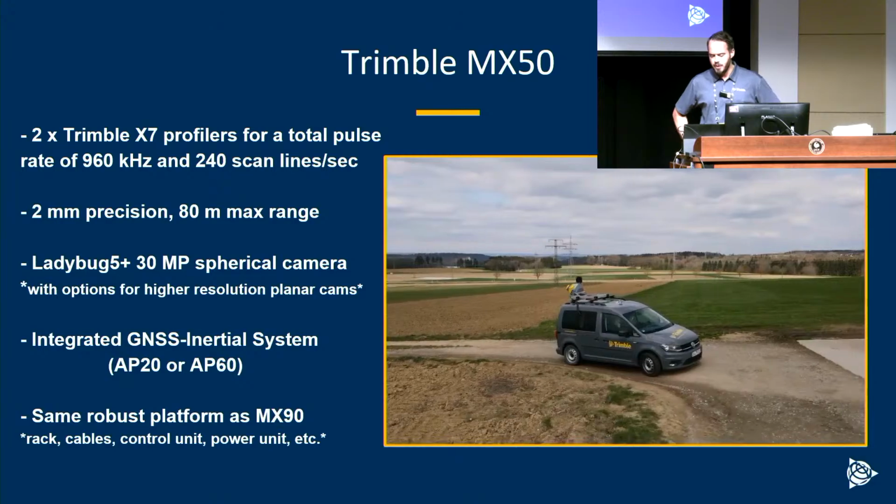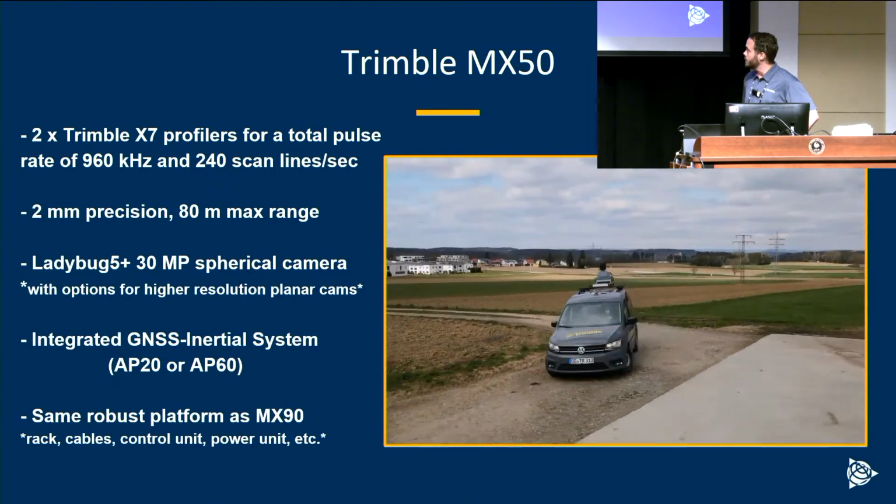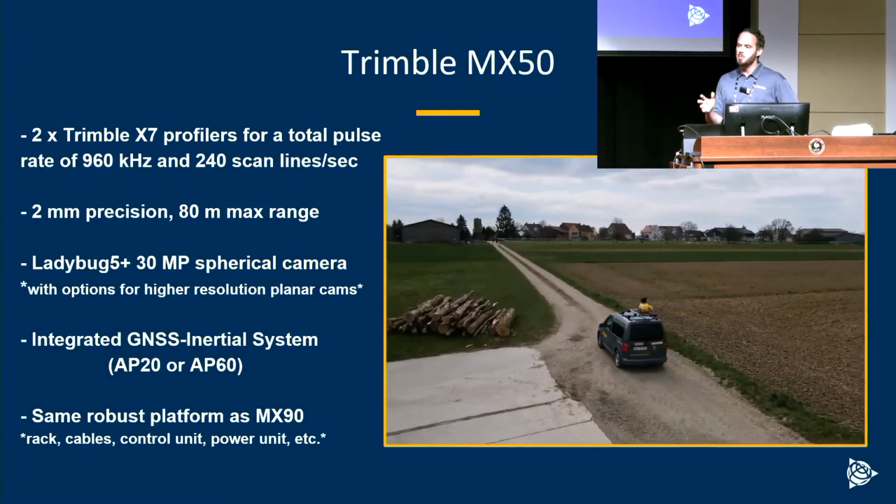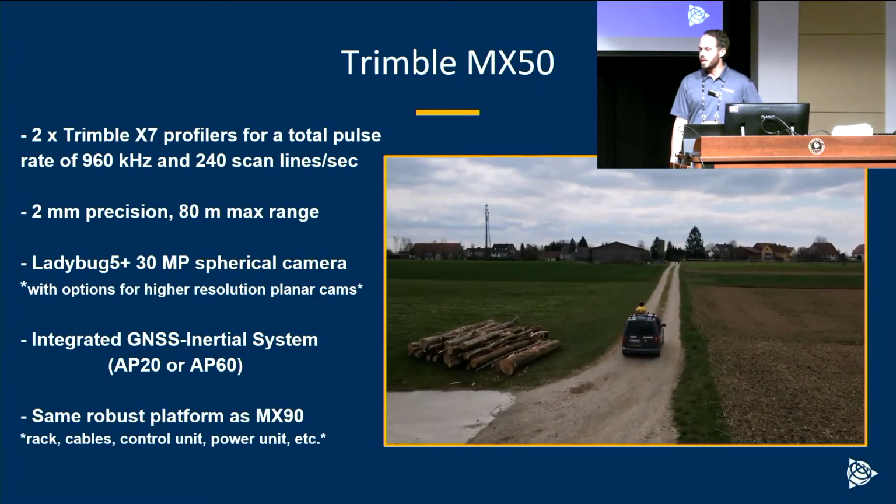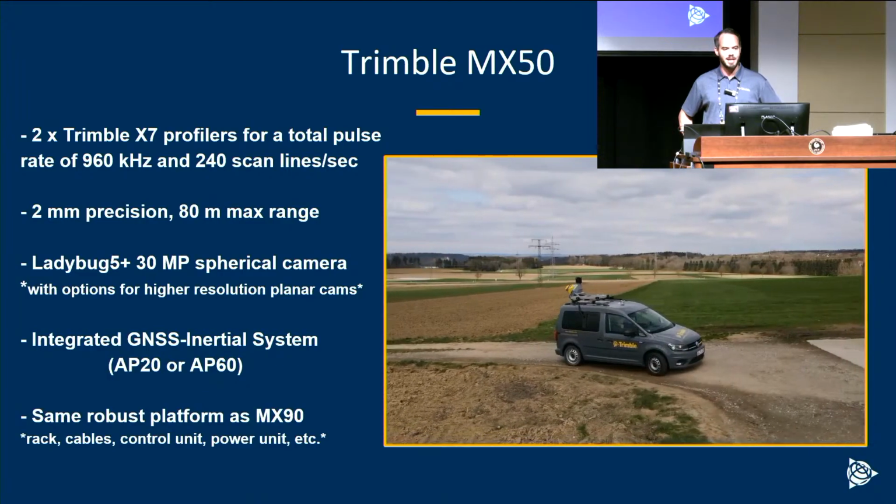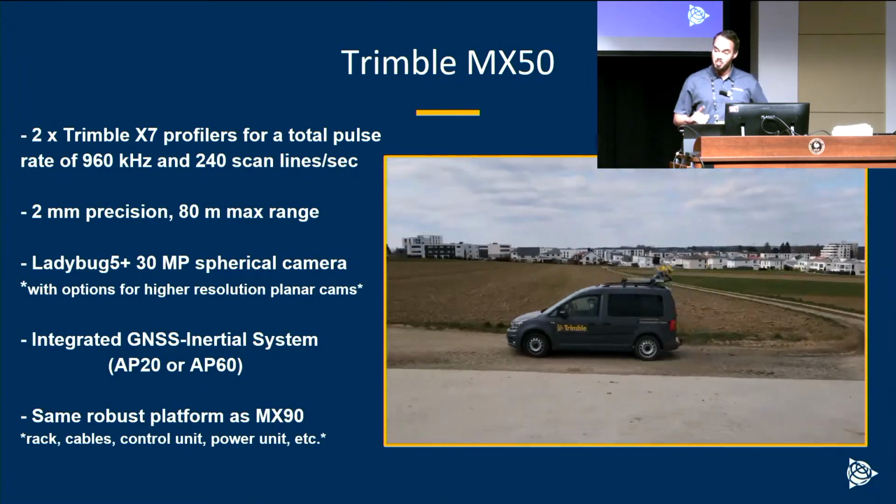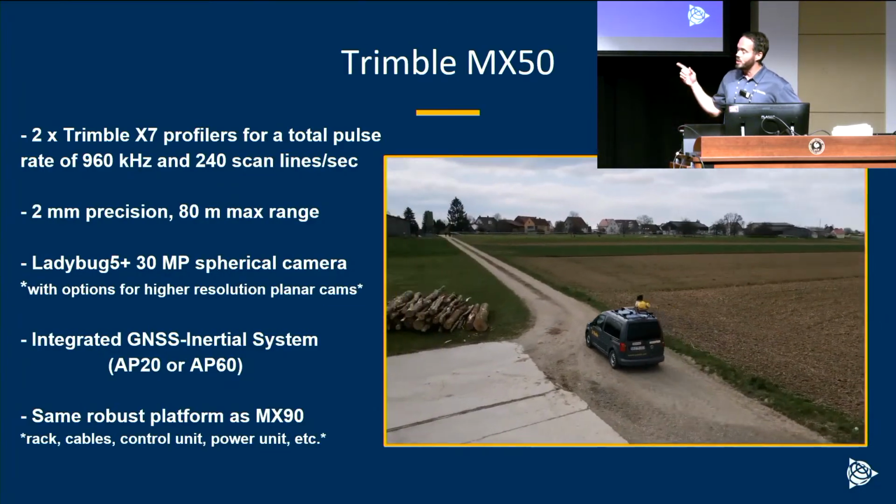And that's where we get into the mid-range Trimble MX50. This is using the Trimble X7 profilers at roughly 1 million points per second and 250 scan lines per second, which, again, is limited nowadays. 5 years ago, that would have been incredible. Now, not so much. But what I'm really impressed with is the 2 millimeter precision.